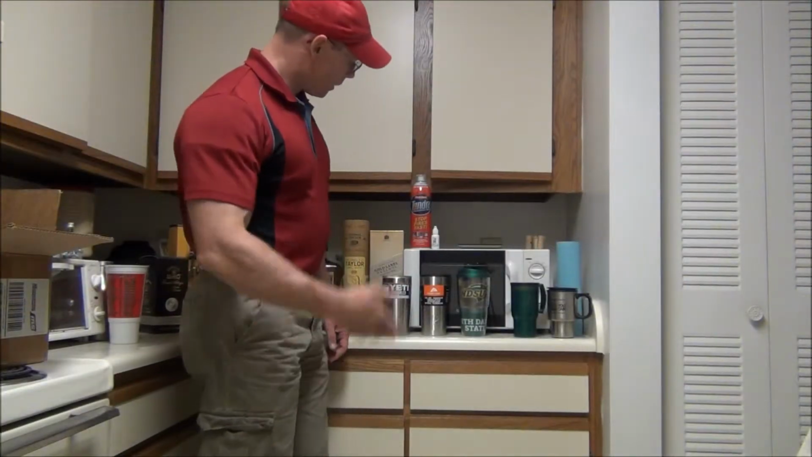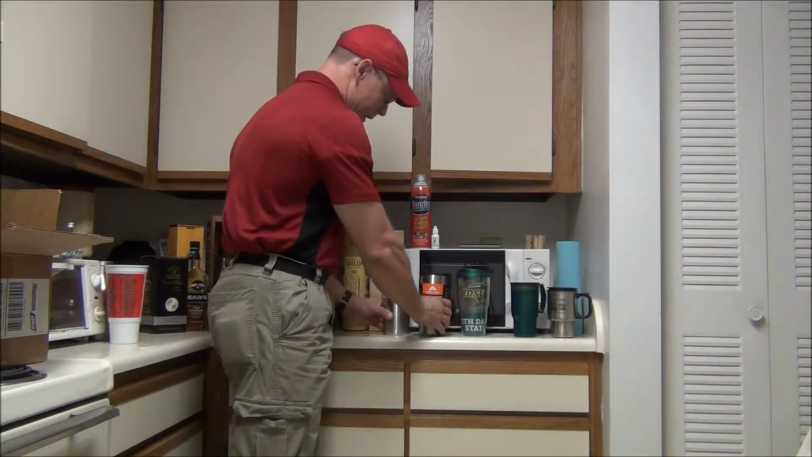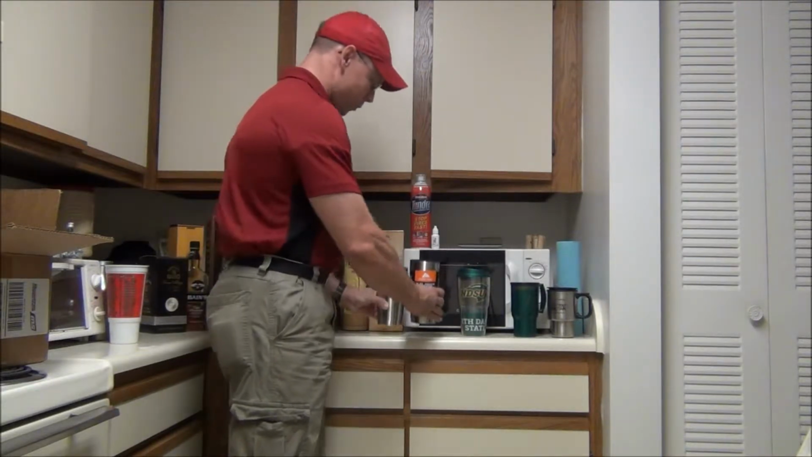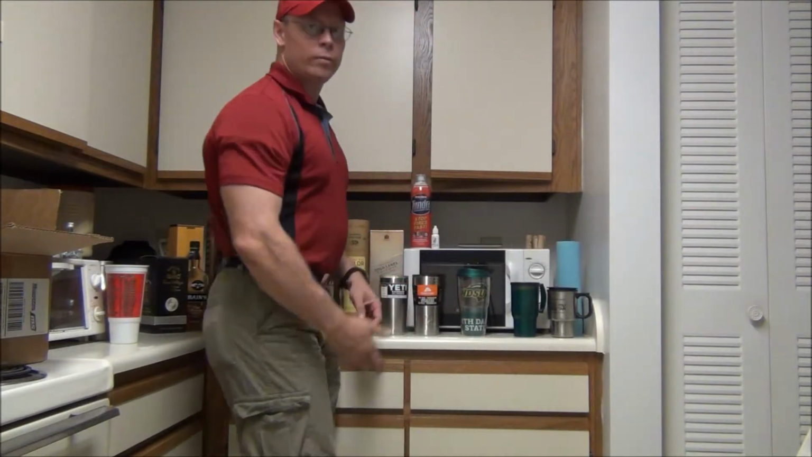Alright, science fans, so we've done quite a bit of testing, and it looks like it's really hard to tell the difference between the Ozark Trail cup and the Yeti cup as far as performance. But both of them do quite a bit better than anything else we've tried.